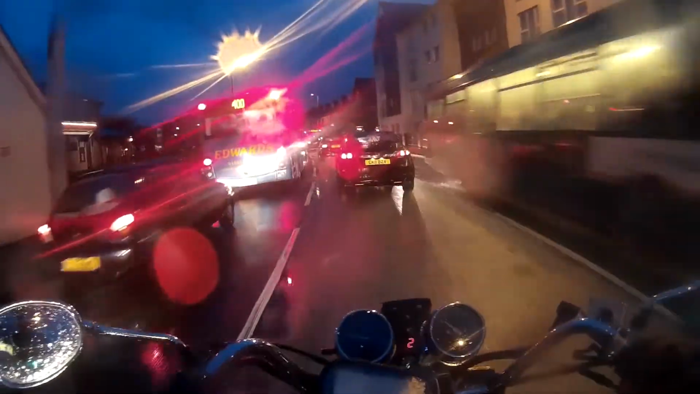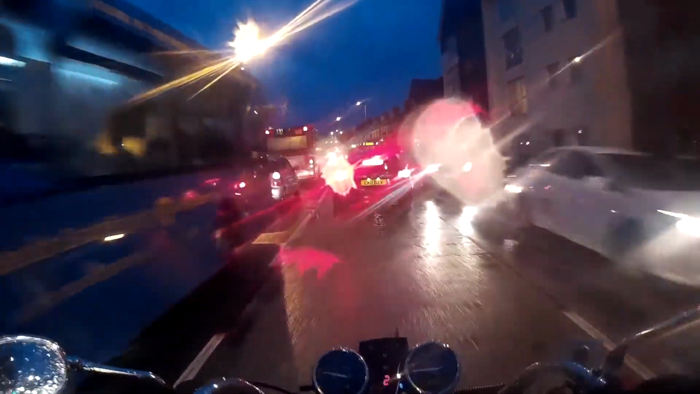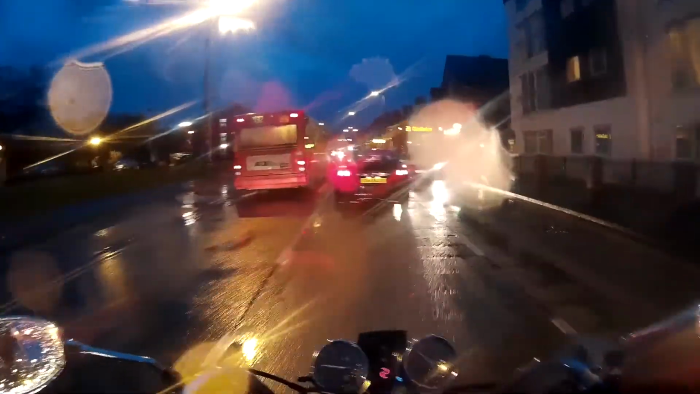Oh, it looks like I might have actually picked the right lane this time. Quite often I seem to pick a lane and end up not going very quick at all.